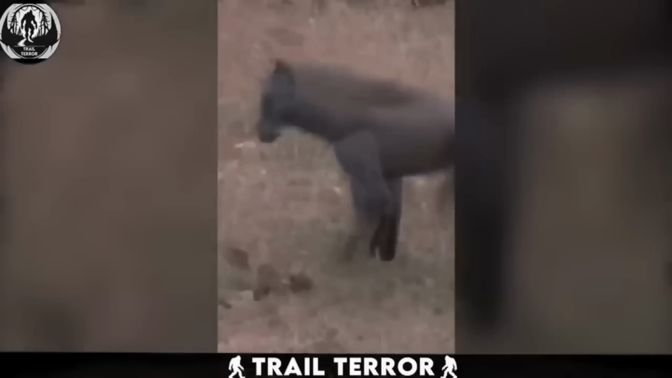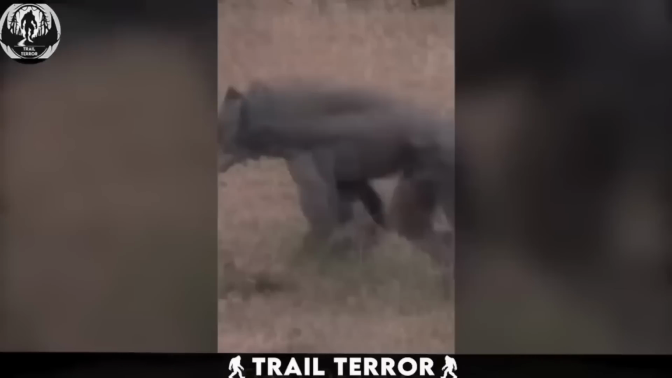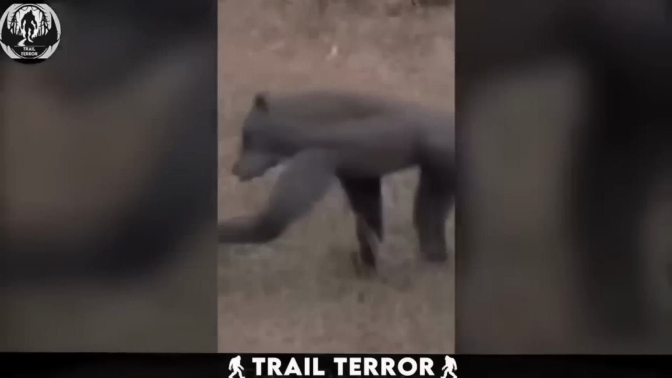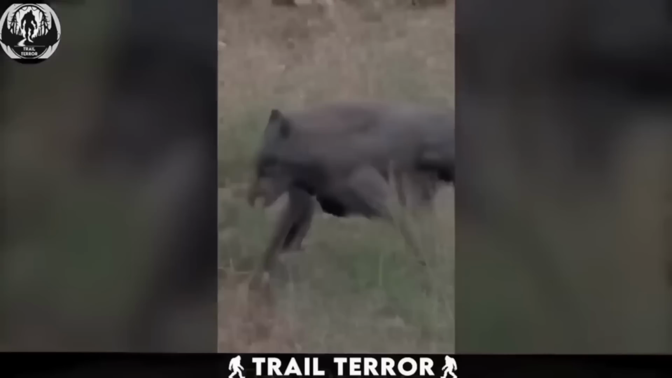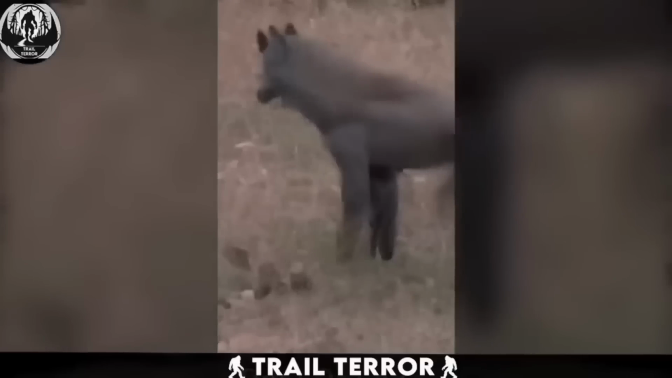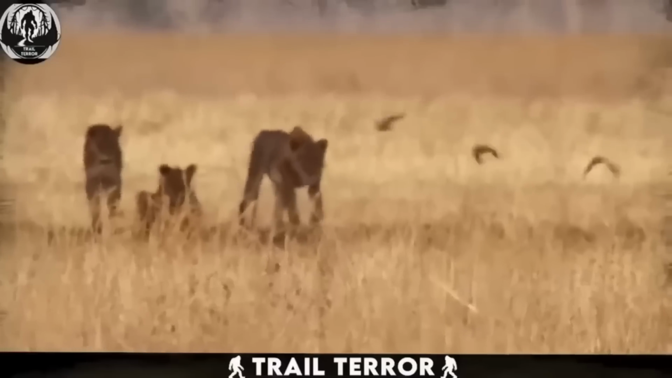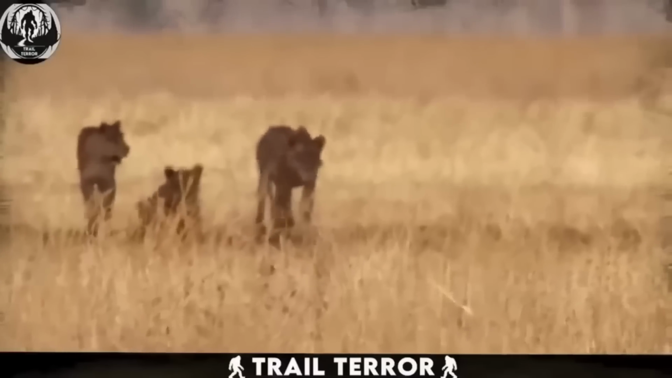recorded in the woods. Its limbs look very strange, looking a bit like that of a human. However, the entire body structure is that of a dog or wolf. Many have assumed that this would be a small specimen of that Dogman legendary creature. What do you think?